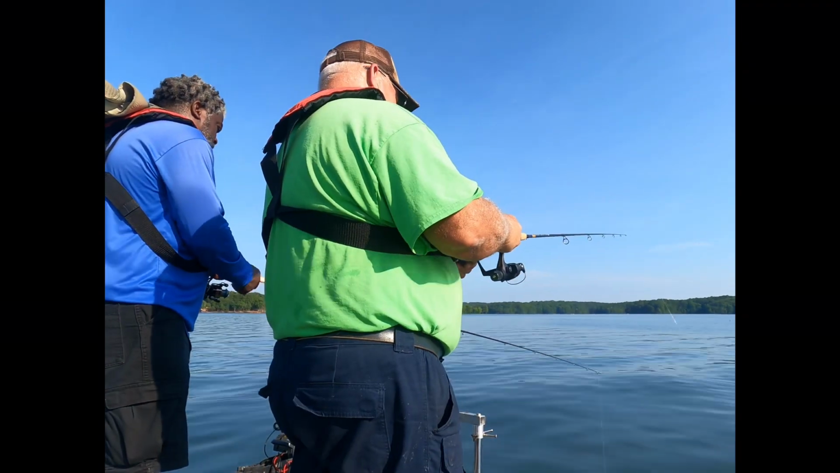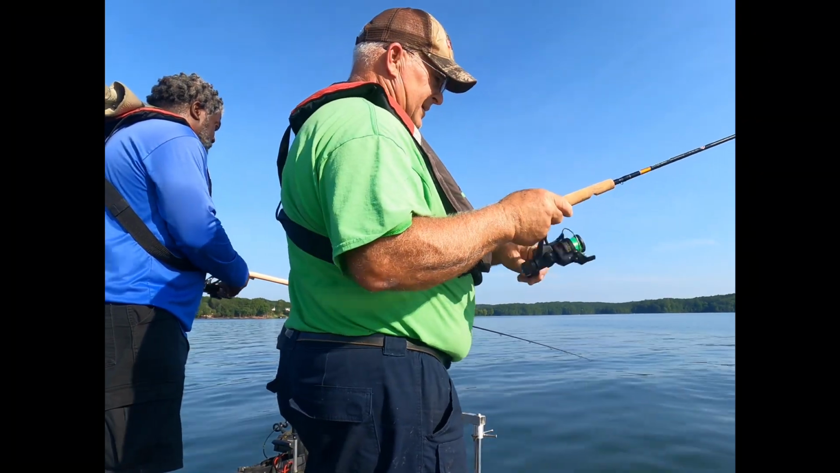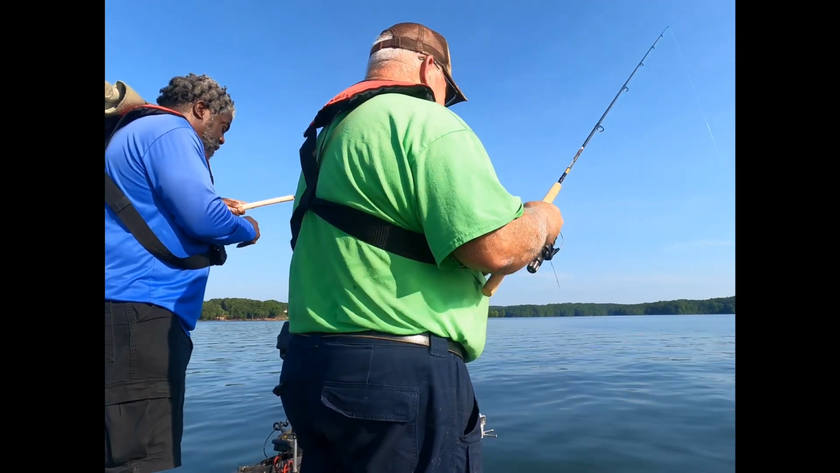You caught any gar doing this? Can't stand catching gar. I don't catch a lot of them. Actually, I probably only caught 3 or 4 gar in the last 4 or 5 years.